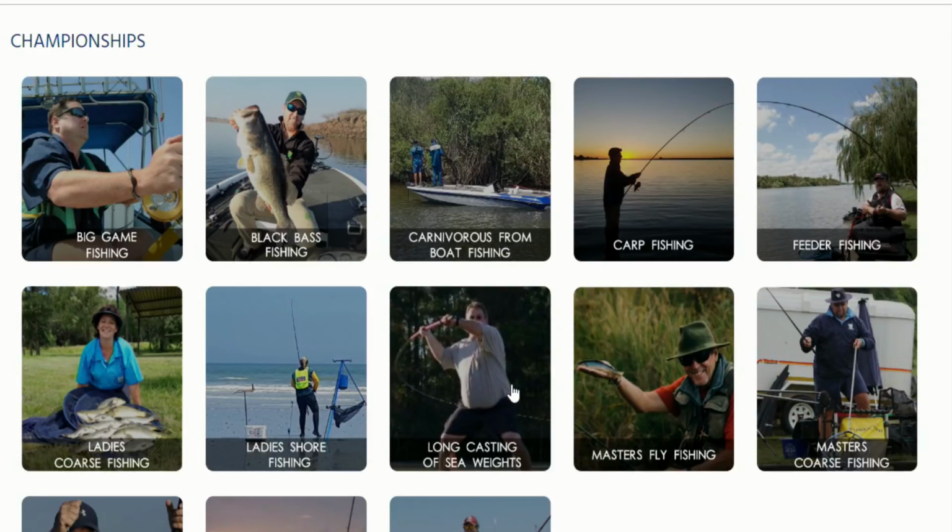Guys, the main one obviously that concerns me because of FishTec and its maps and whatnot is the black bass, which is on the Vaal River again. And then the carnivorous from boat fishing, which is, as we know, the art lure from the boat guys, that's going to be at Loskop Dam.